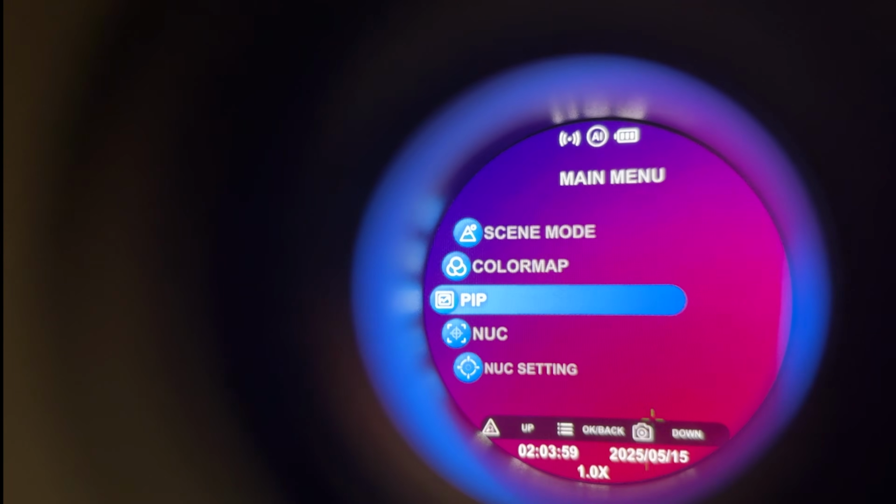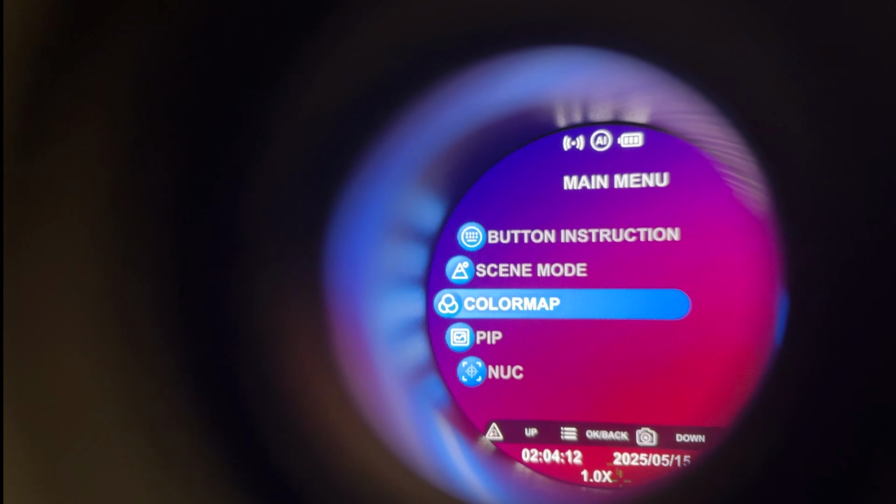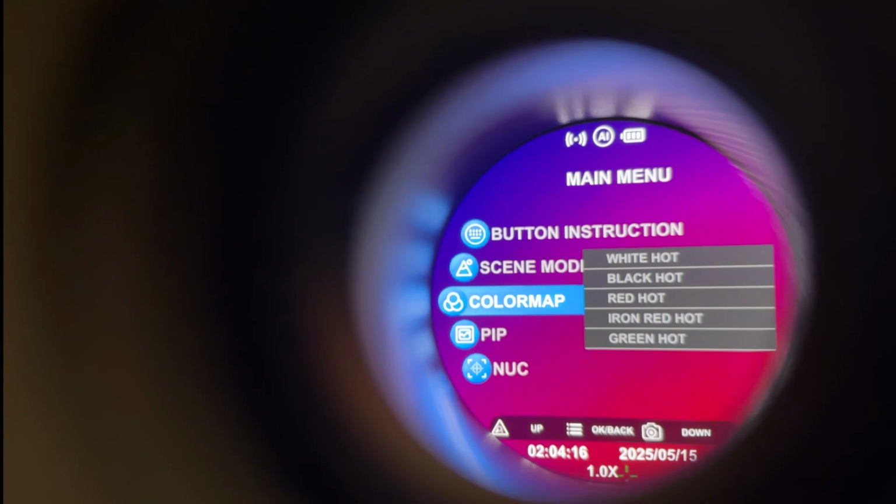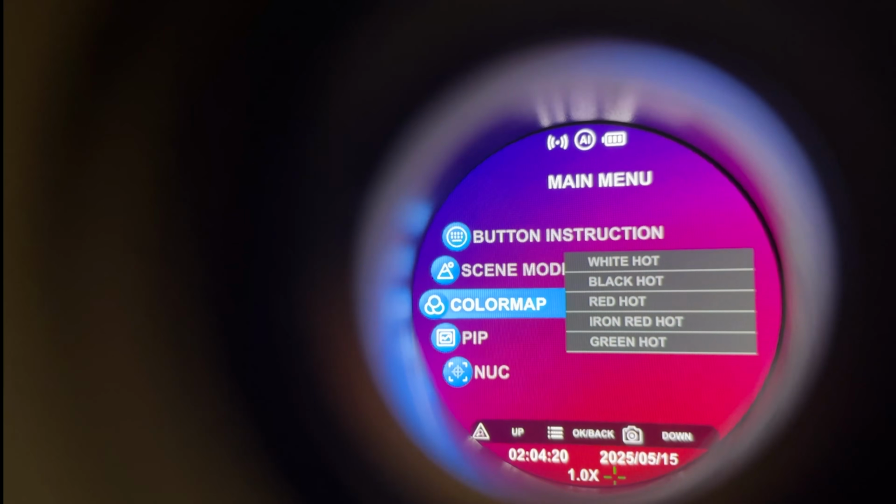I have no idea what picture-in-picture would be useful for, but it's got it. And lastly, the color map and scene modes. You can do them this way, which is actually kind of the long way, versus just holding down the buttons when you're actually using the device.